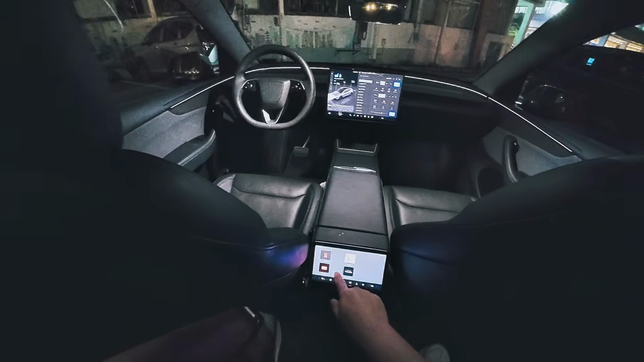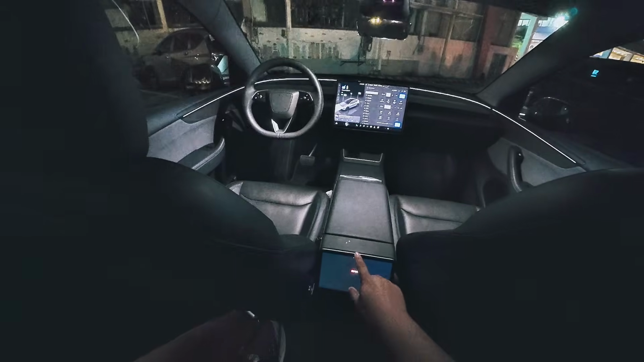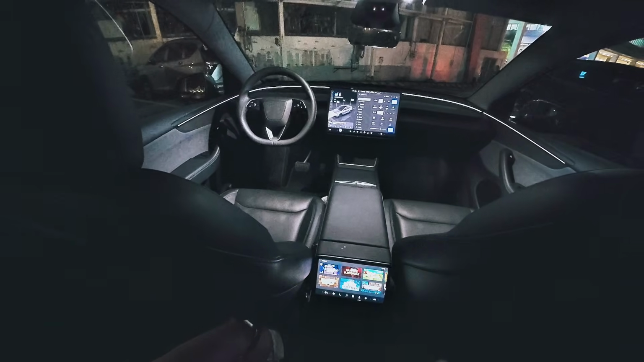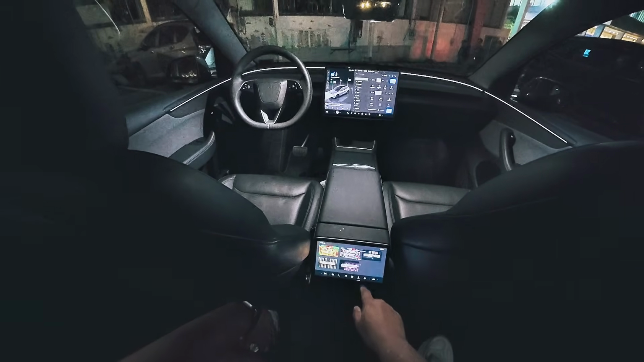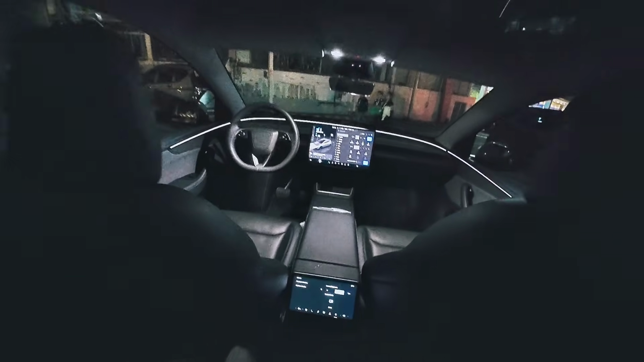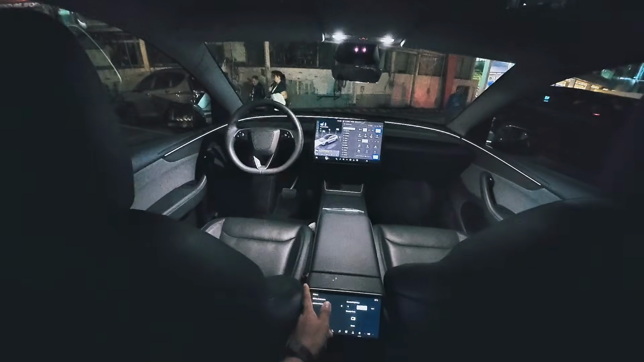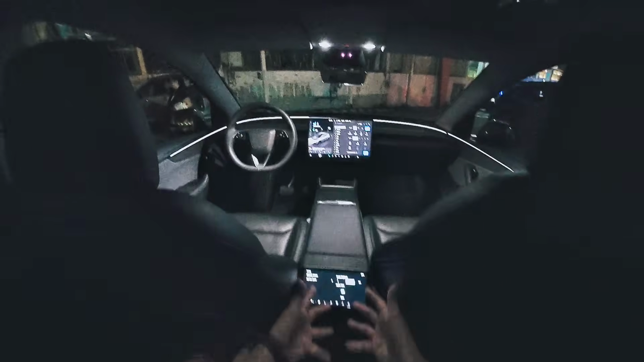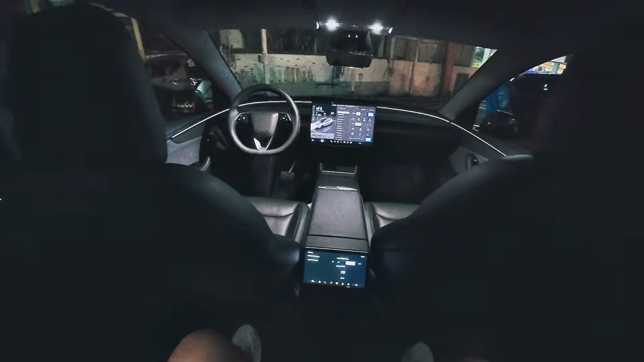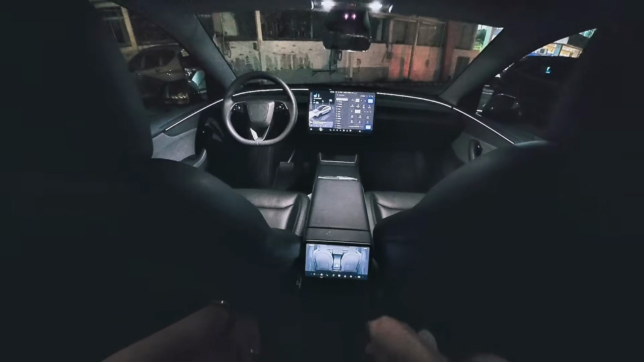So if I want to watch YouTube right here, I can do so. If I want to play games right here, I can do so. And there you go. You can even pair your own device right here in the back. Override the driver and pair your own device. You're the passenger. You should go ahead and control that yourself. Let's turn that off.